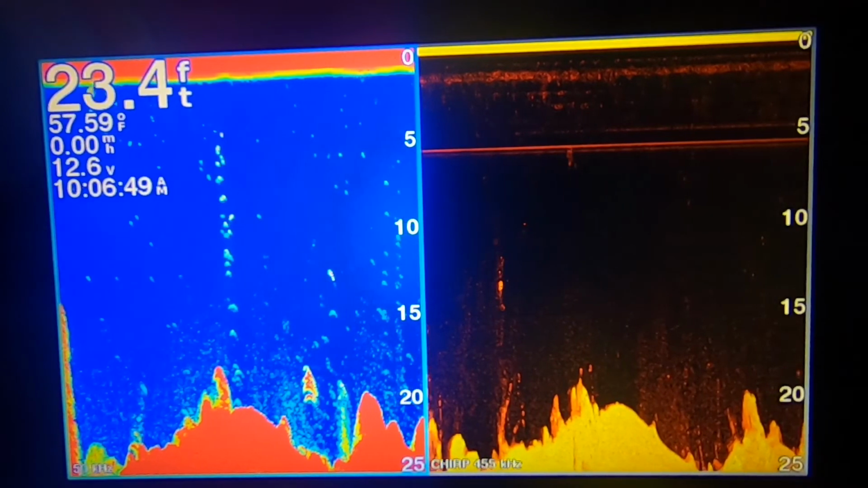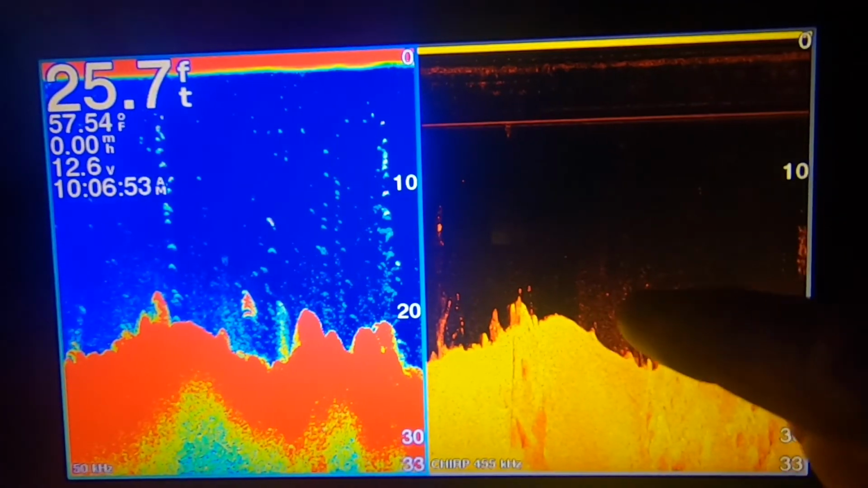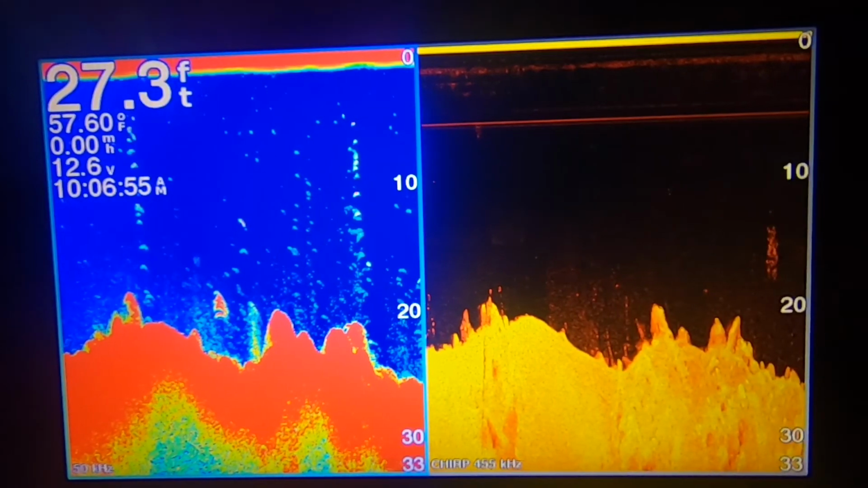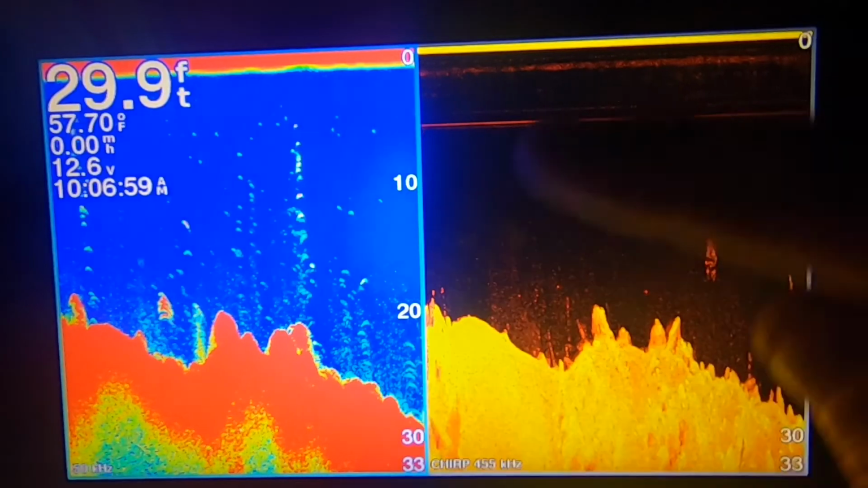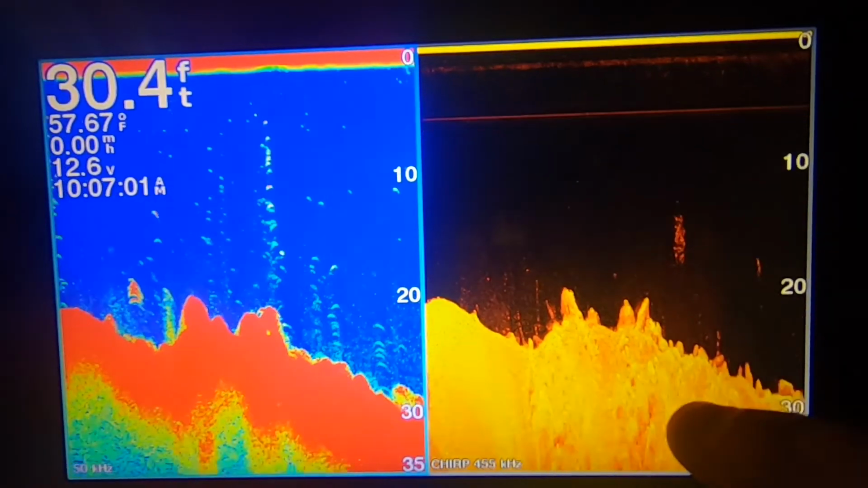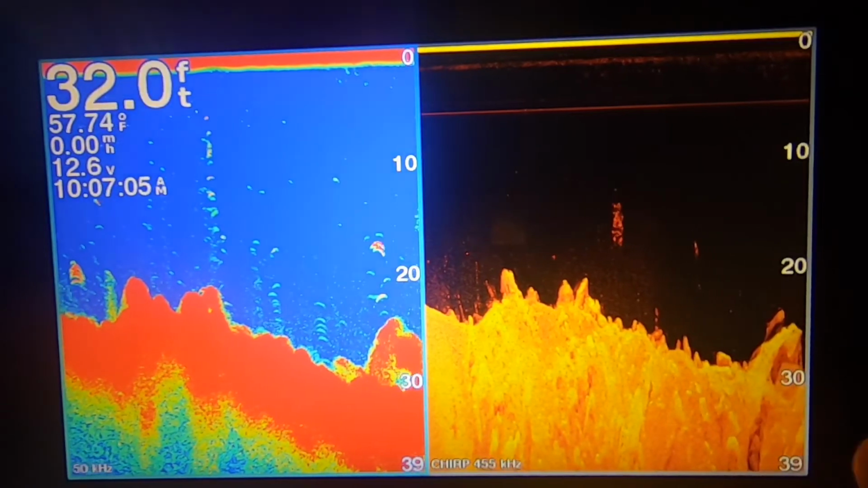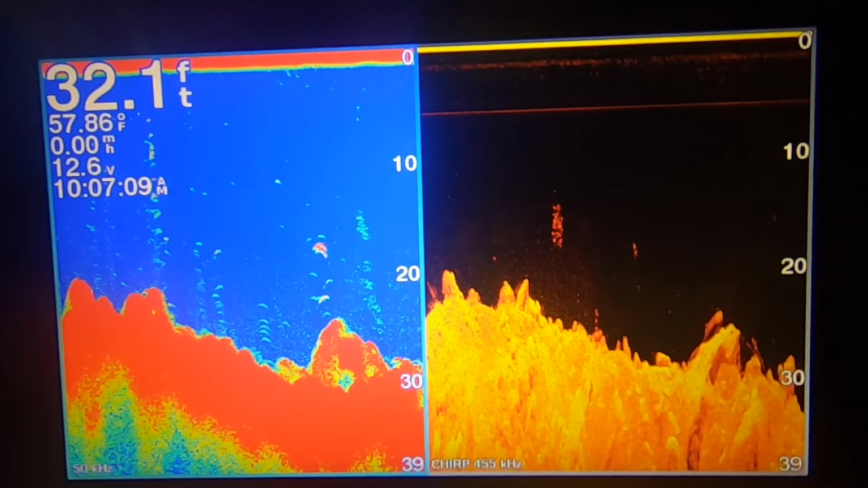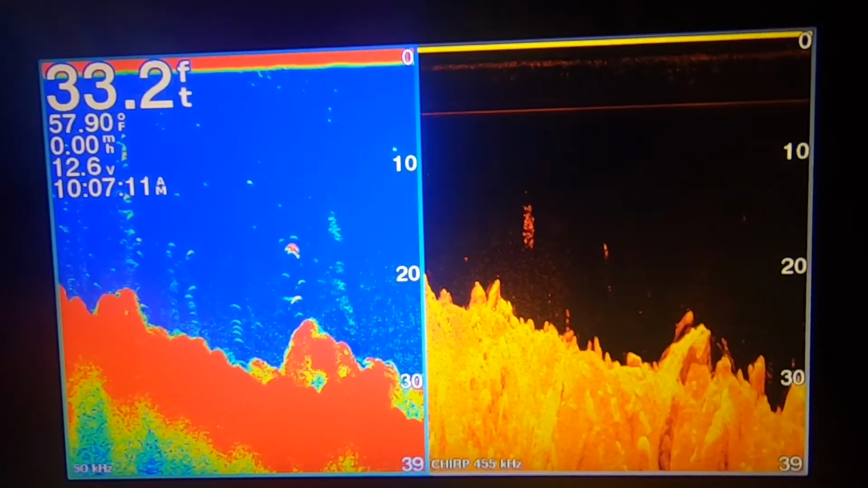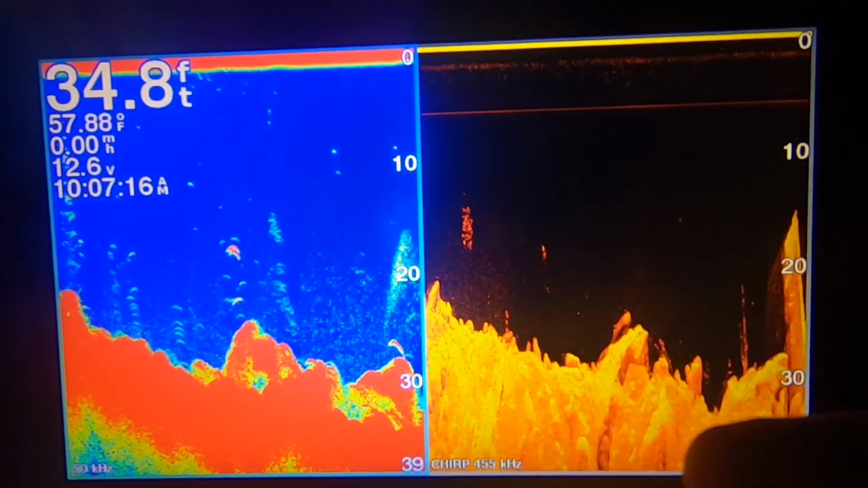So what you're looking at is there's fish here on this side. They're hard to see here, but these dots represent fish, or it could be debris. But the main reason for looking at the split screen is you can see the fish on this side, and on this side you can actually see the bottom better than you can on the sonar. The bottom is a lot more defined. You can actually make out rocks and sticks and fallen trees and things like that, where on the other side you really can't.